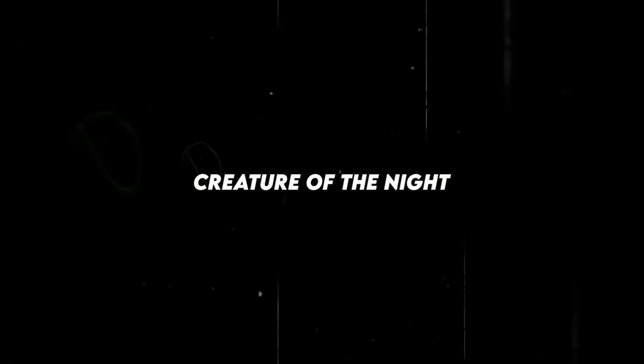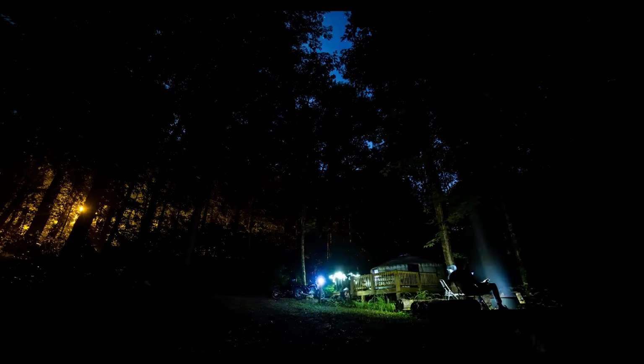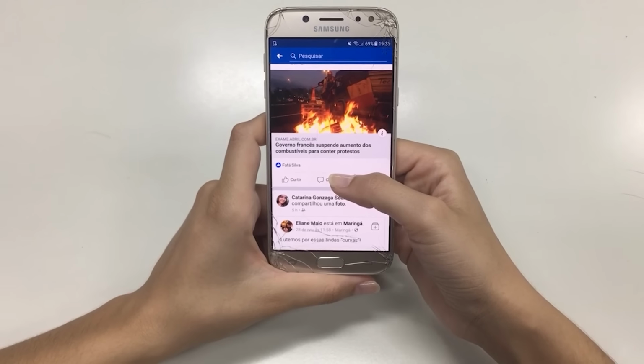Creature of the night. Venturing into the uncharted depths of a mysterious forest, a group of brave locals stumbled upon a heart-pounding discovery that would leave them shaken and the internet abuzz. As they delved deeper into the darkness, their flashlights illuminated a sight that would spark a frenzy of speculation. A bizarre, unidentified creature lurking in the shadows. Watch as the group's terror unfolds, their reactions a testament to the authenticity of this eerie encounter.